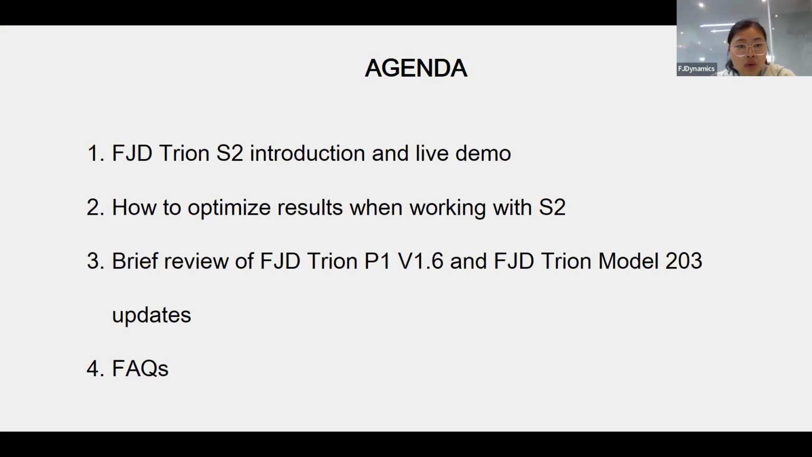Next, we will explore how to optimize the results when you use S2, whether you are a new user or a seasoned professional, and we will give you actionable tips and strategies to help you maximize efficiency and precision.